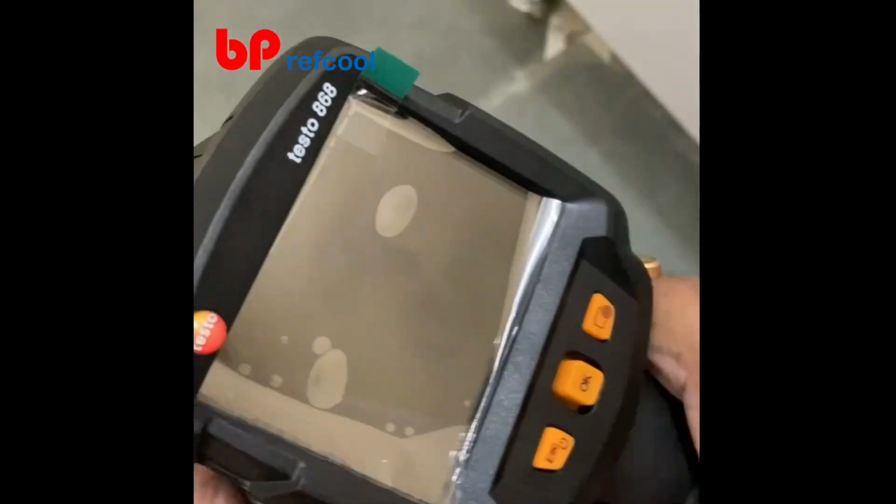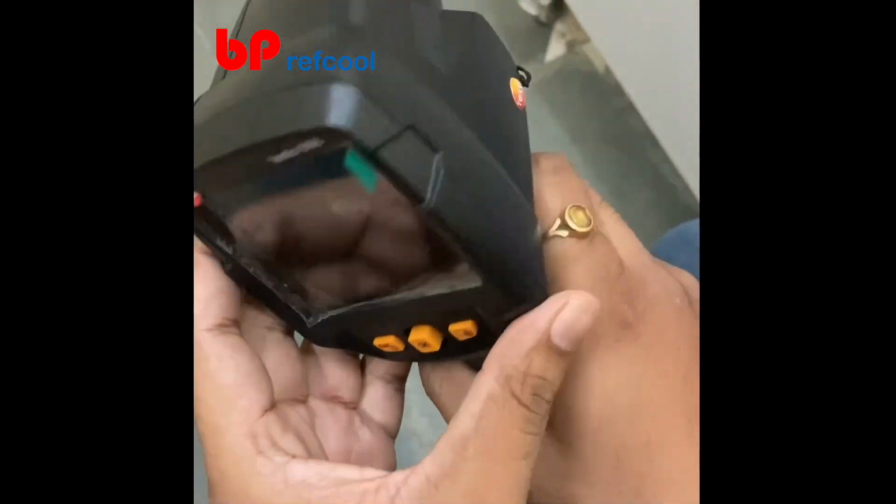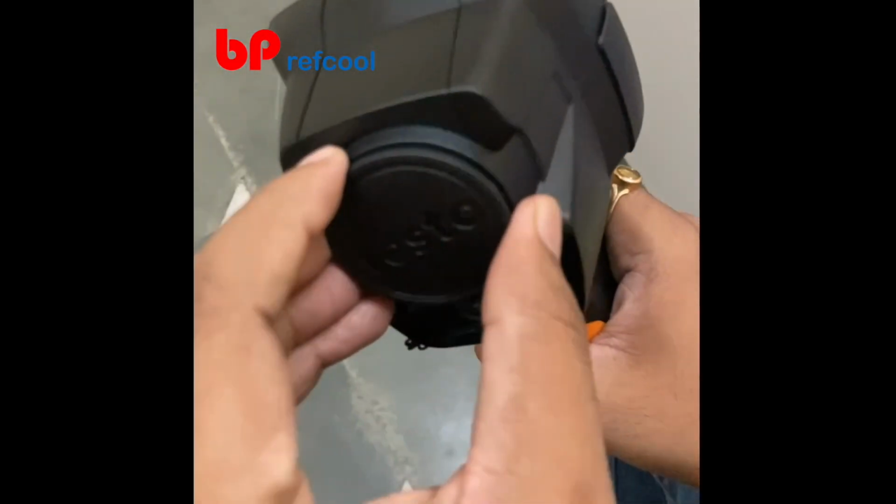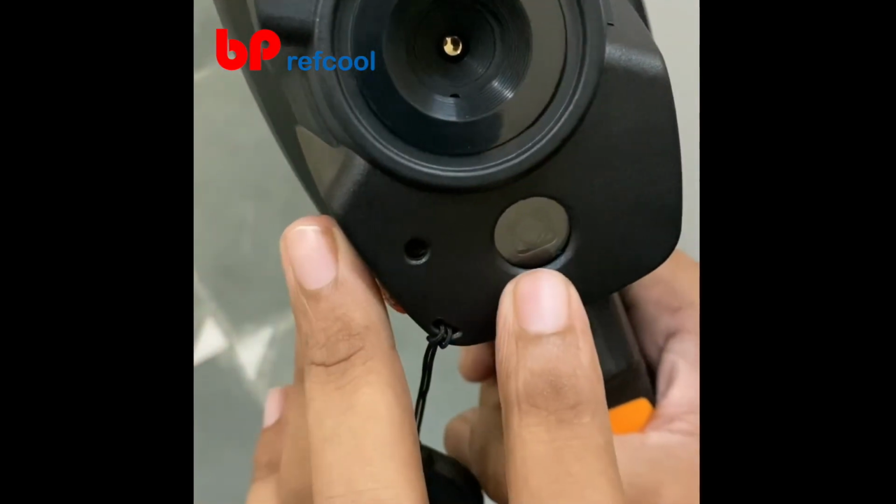We have Testo 868. This is the thermal imager from Testo. On the device we have a screen and 3 operating buttons. On the back side we have the thermal imaging camera. So this is the infrared camera and this is the real camera.